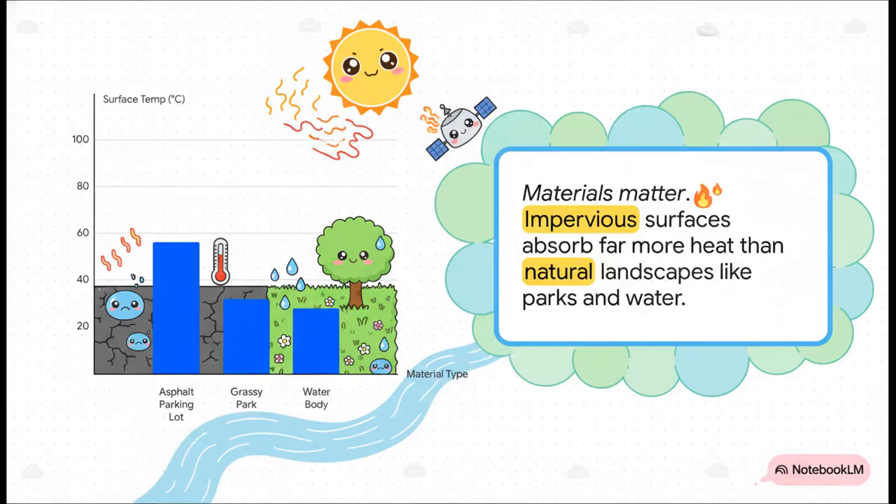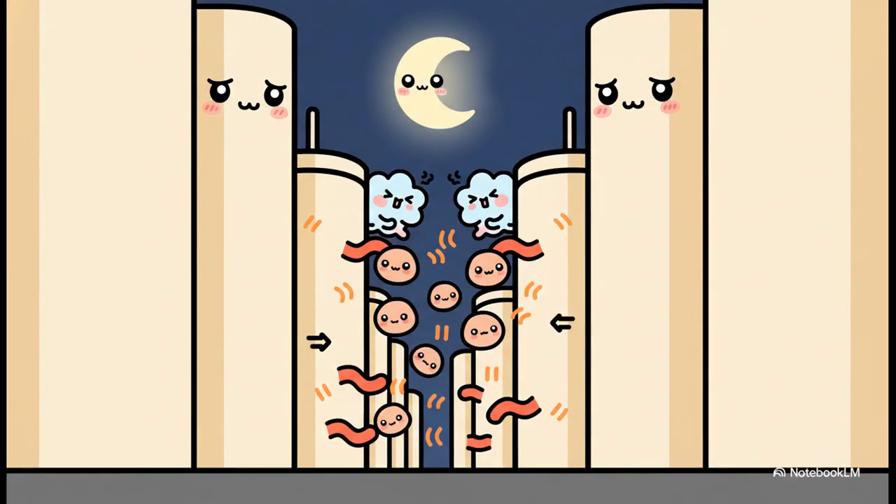And I'm not kidding, the difference is absolutely massive. Just look at this. On the same sunny day, that asphalt parking lot can hit a blistering 55 degrees Celsius. But a grassy park, maybe just a few feet away, is chilling at a comfortable 32 degrees. The choices we make about what to build with have huge consequences. And it's not just what our cities are made of, it's also their shape. These dense clusters of tall buildings create what are known as urban canyons. They literally trap heat, block the wind, and prevent the city from cooling off at night.